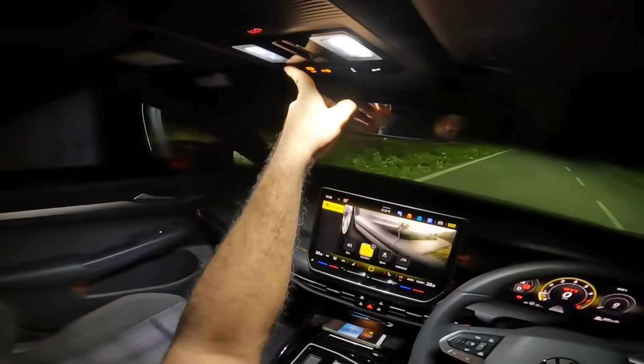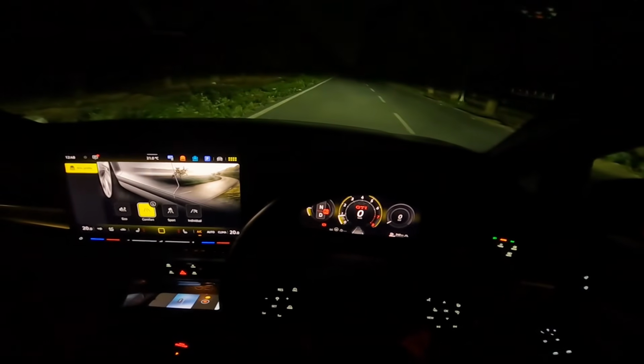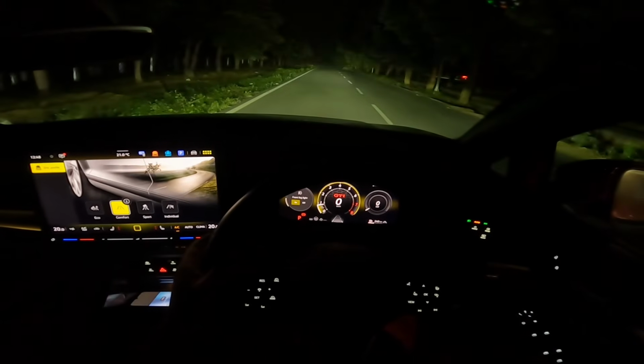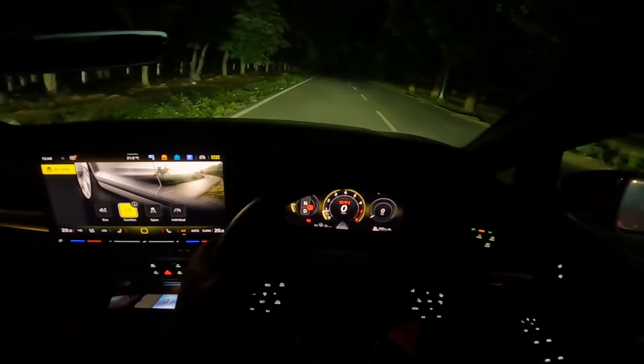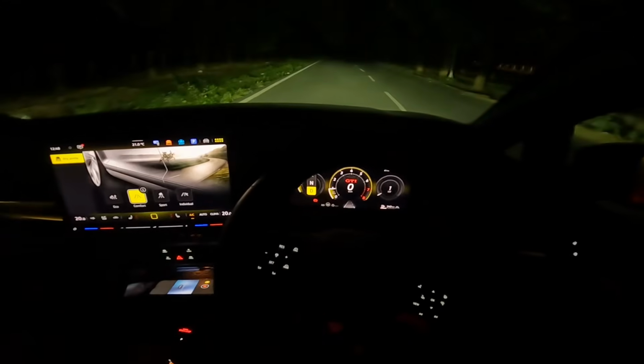I hope you can see that. And yeah, every switch, knob, everything is illuminated. And okay, so let me switch the fogs on as well. Fogs on. Brilliant headlights, brilliant. Okay, now let's drive.